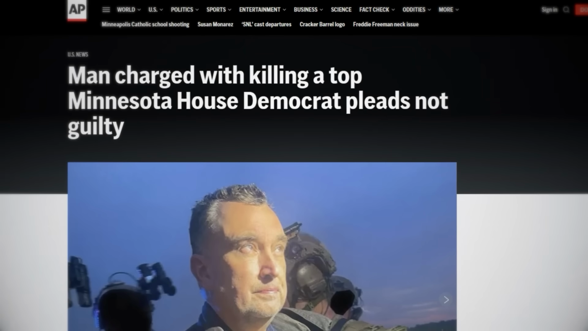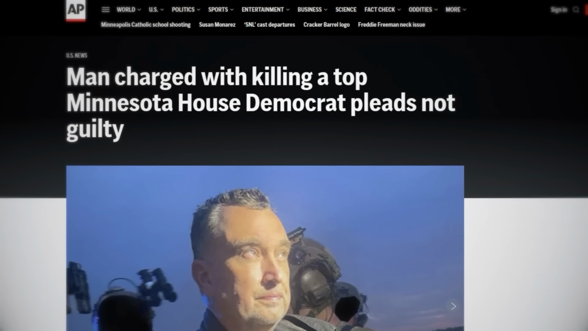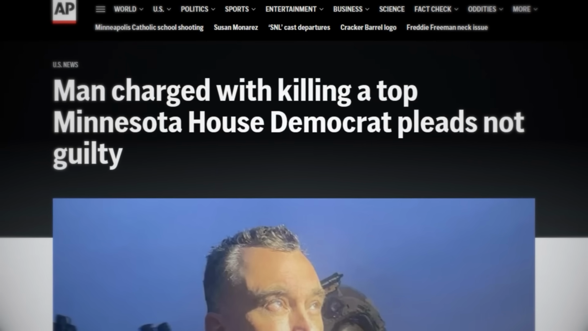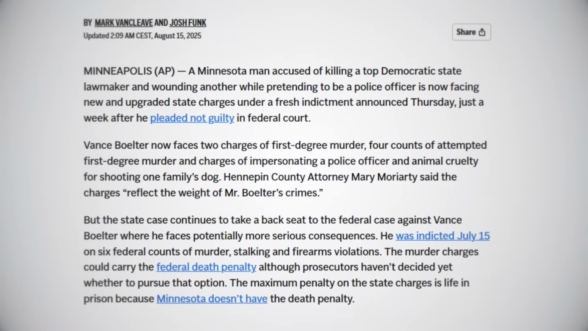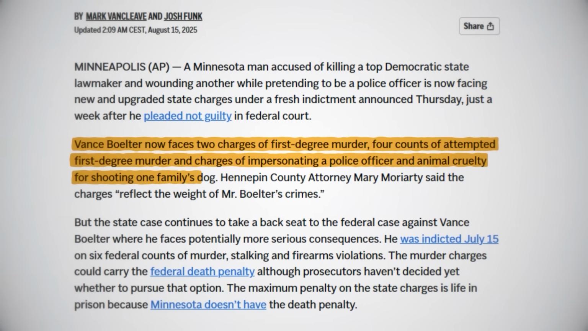As reported by AP News, Boelter was later indicted on 6 counts of murder, stalking, and firearms-related charges. Despite all of the overwhelming evidence against him, he still initially pled not guilty, a claim that he maintains to this day. A week later, the political assassin was hit with even more charges, which now included, quote, impersonating a police officer and animal cruelty for shooting one family's dog.